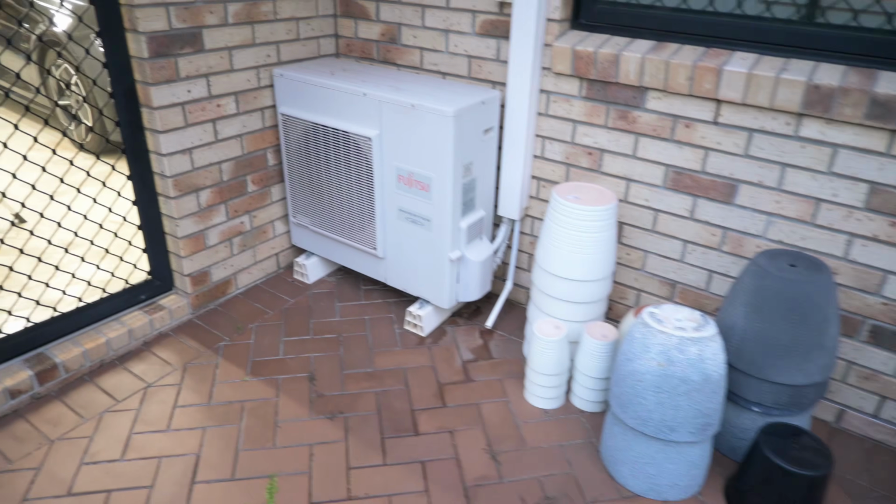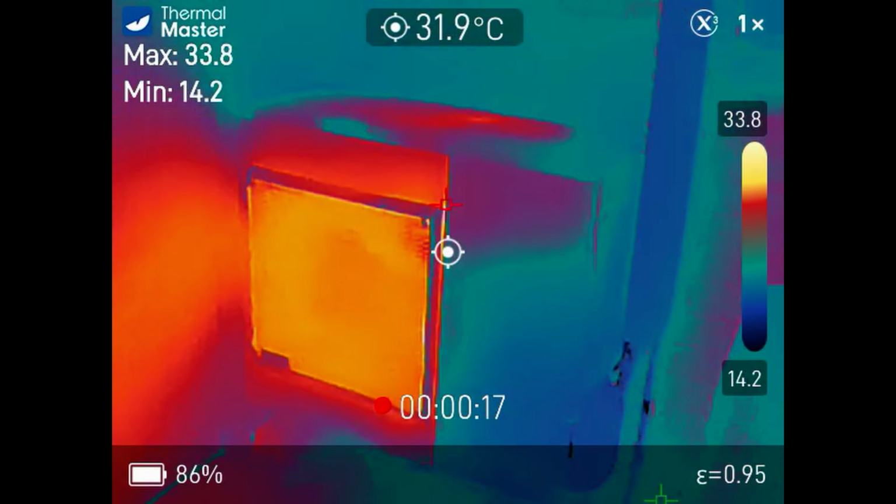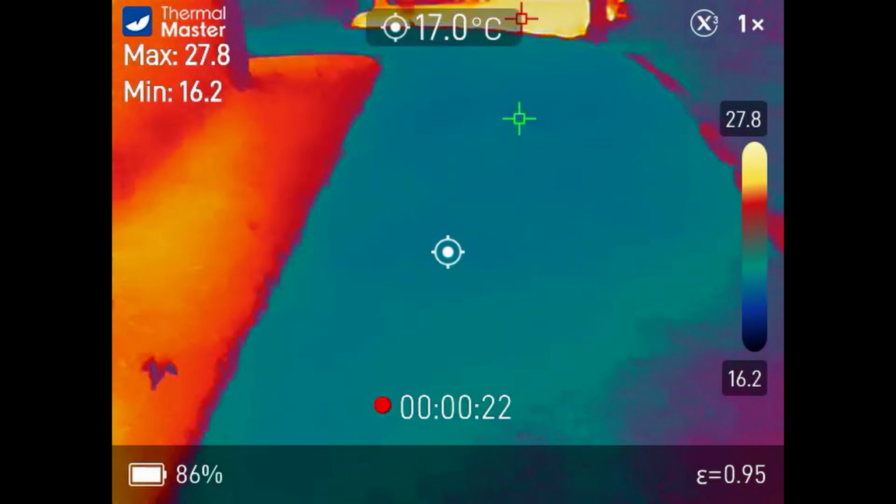All right, I'm outside having a bit of fun, and there's my aircon. And if I go on this thermal thing, you can see obviously that's pretty warm because it's blowing out all the hot air. Anyway, let's go for a little wander.